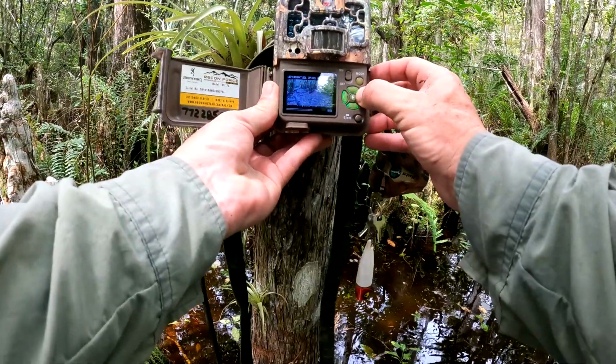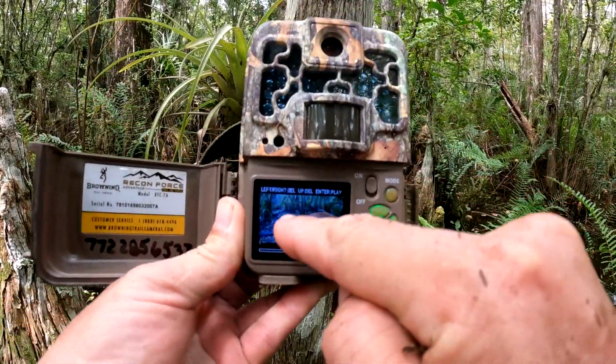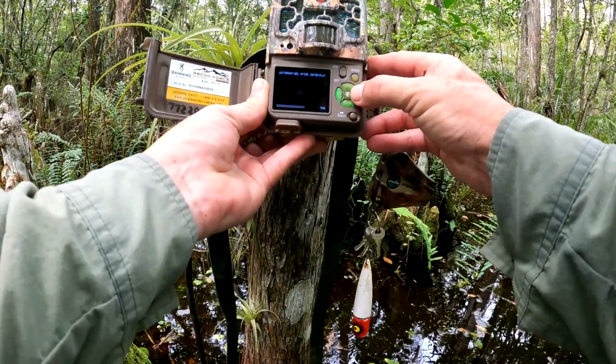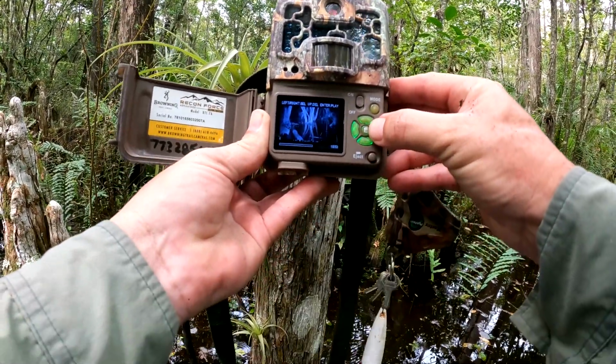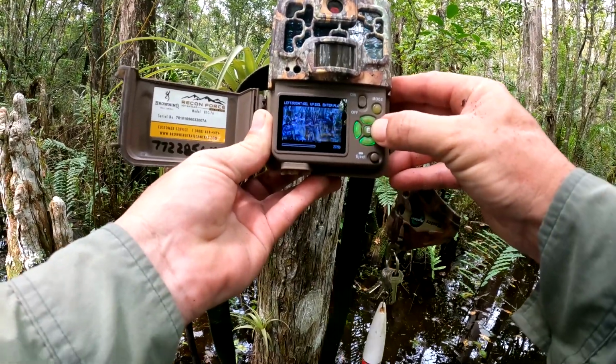Let's go through. Oh, there's a deer right there. Go through a few of these. You can see when I put it out right there, it was still dry in here. And then there started to get water, and you can see it's just a bunch of night videos with raccoons, mostly. Gotta expect that.